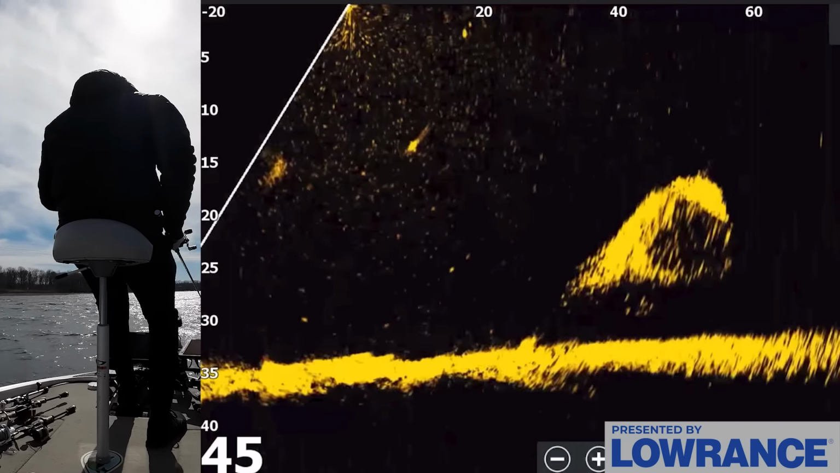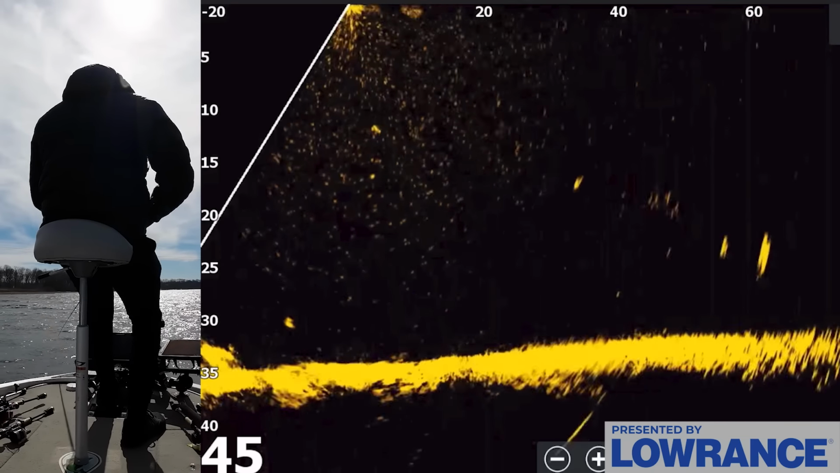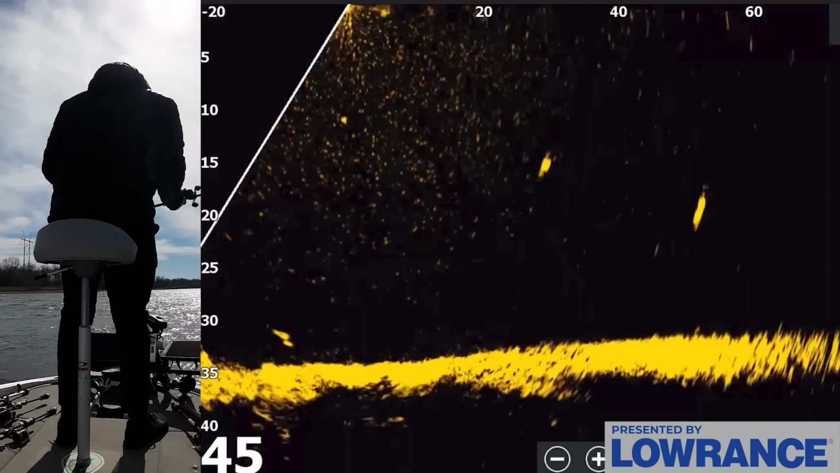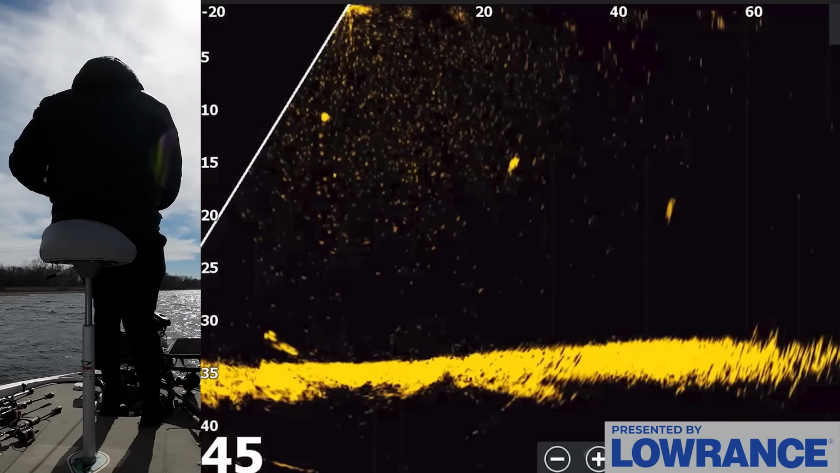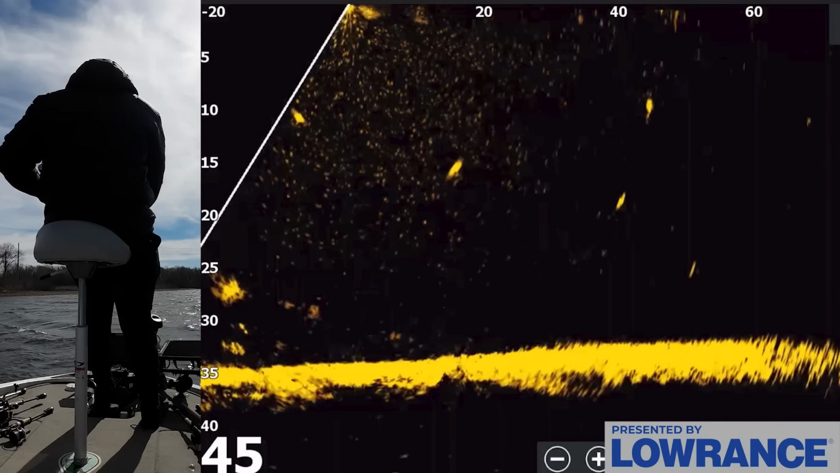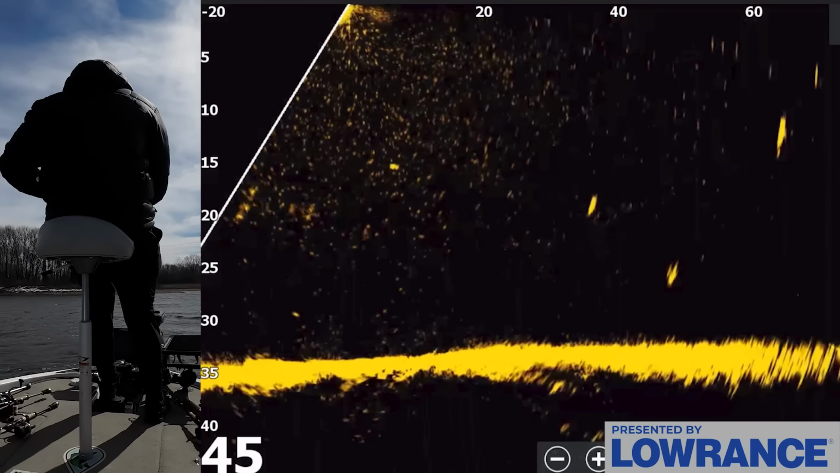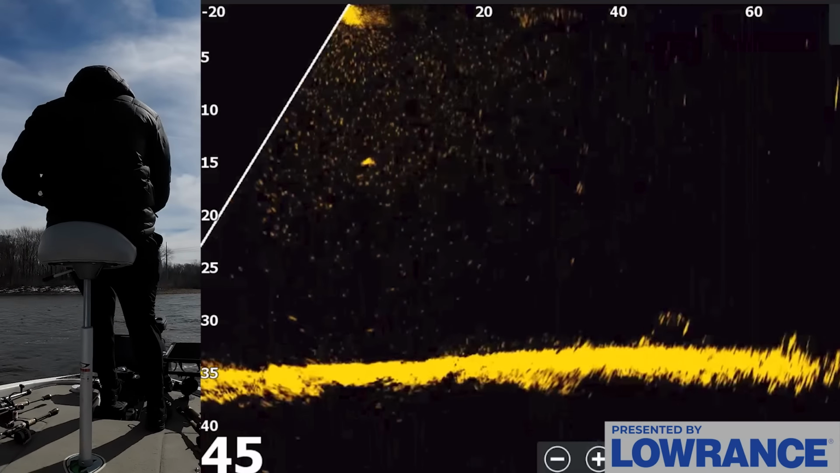Where's that big wad of them? Where'd they go? A couple nice ones right there. They're swimming fast. Those fish are swimming at a pretty good clip from left to right on the screen. That's when you know you're dealing with bass. But just getting your bait in front of them is a chore.